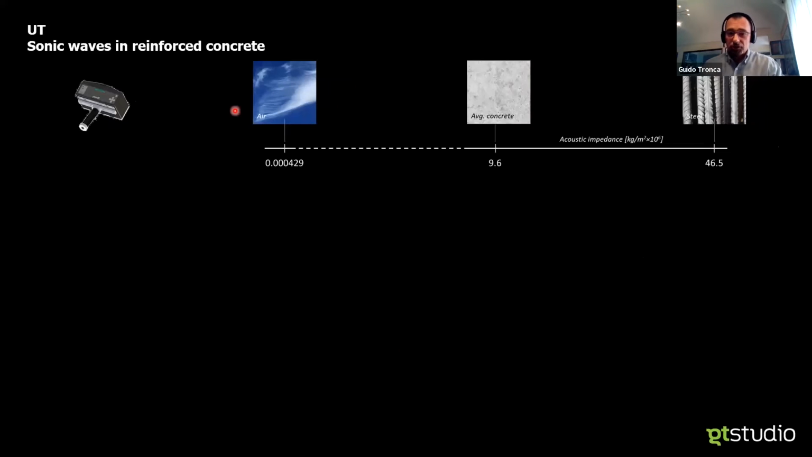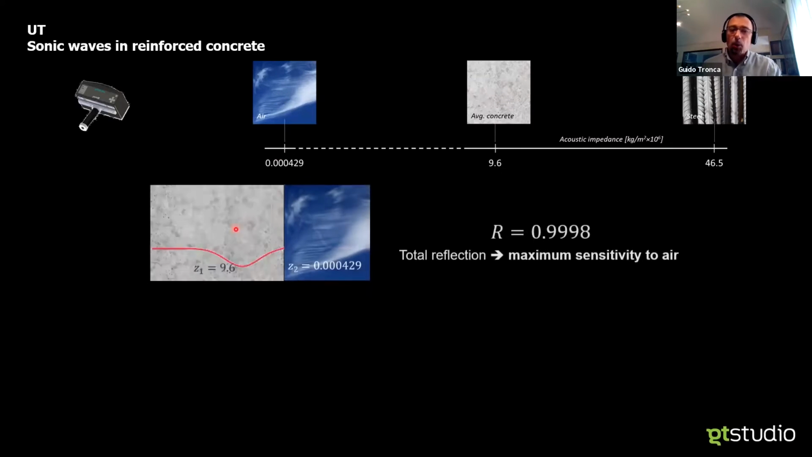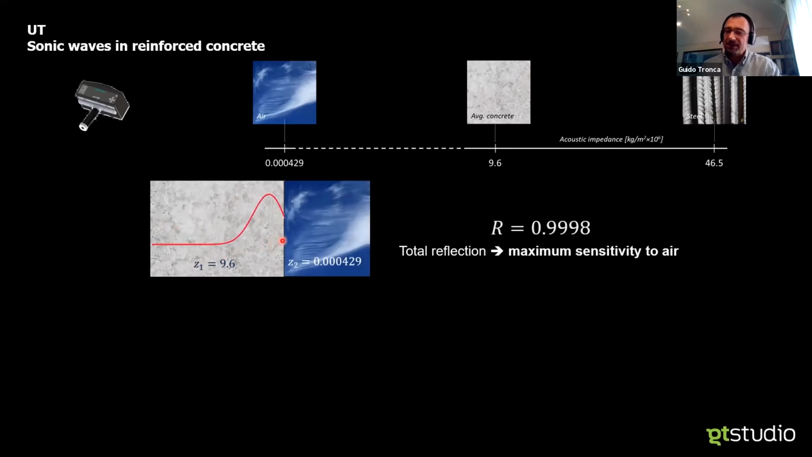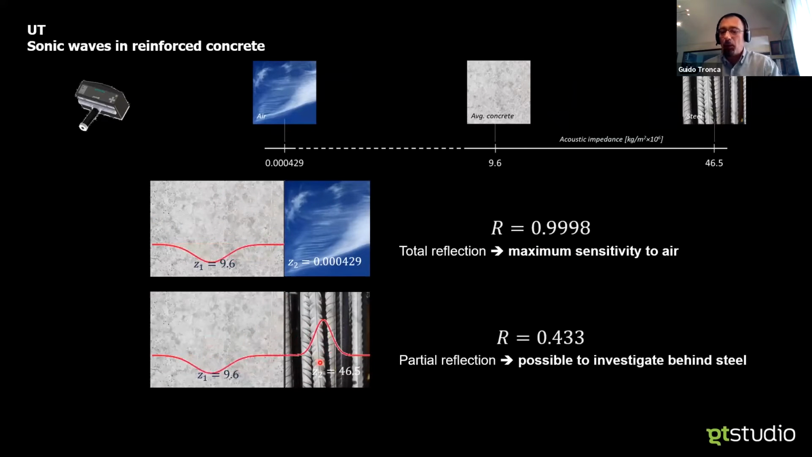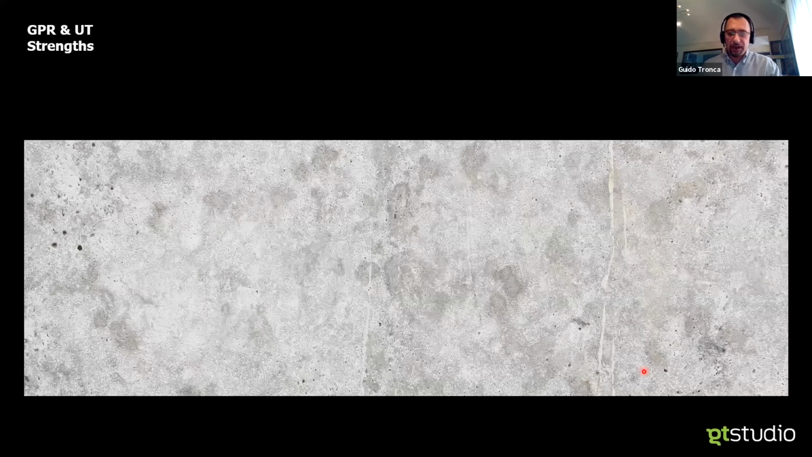While when we use ultrasound, we're looking at acoustic impedance. The acoustic impedance, or density, of concrete is much more similar to steel than it is to air. Hence, when we bounce an acoustic wave against an air boundary, we can expect the maximum sensitivity and 100% reflection, while a steel interface will allow part of the wave to be transmitted. Enough for physics. That was only to justify our statement and our key application.